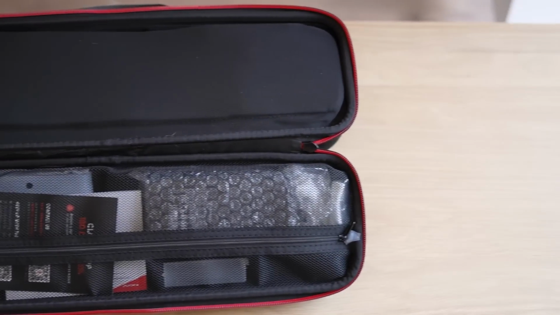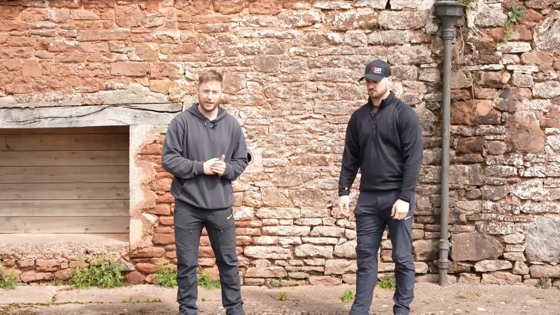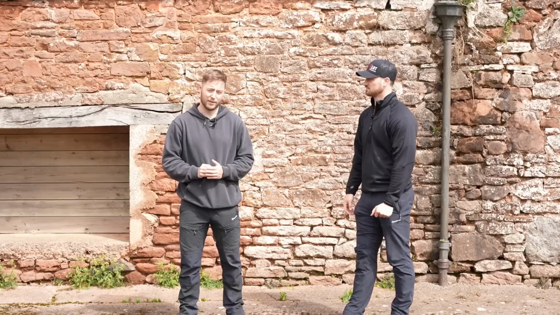We have then a mesh compartment which has a zip, and in there we have a battery charger, a battery in a little battery case, the user guide, and we've got cables and some other little bits.